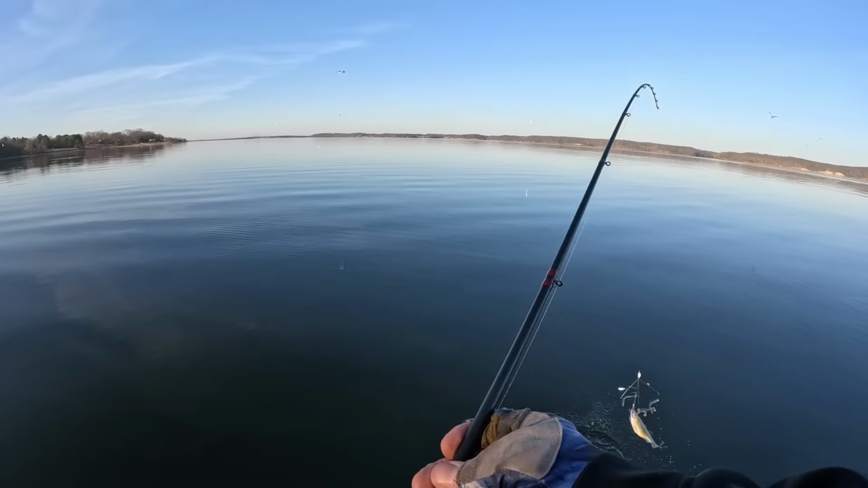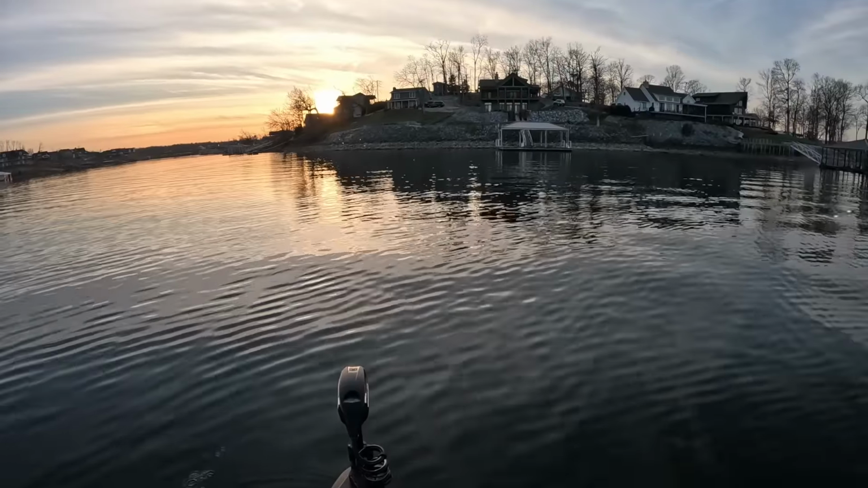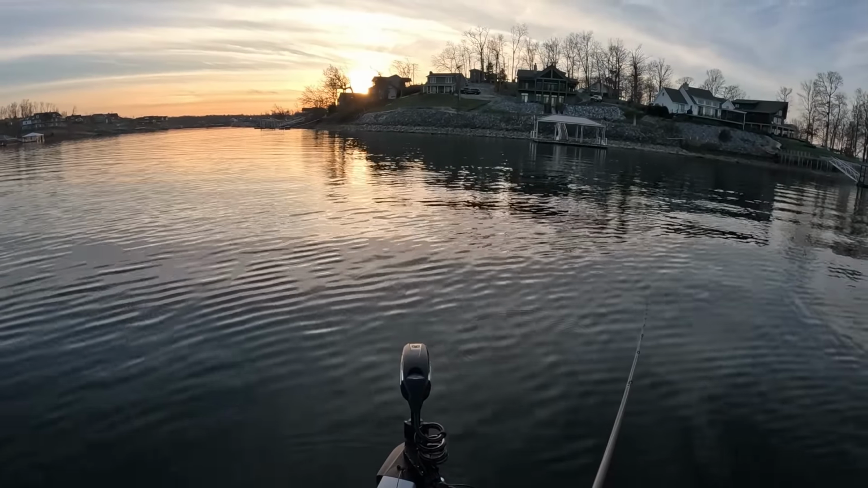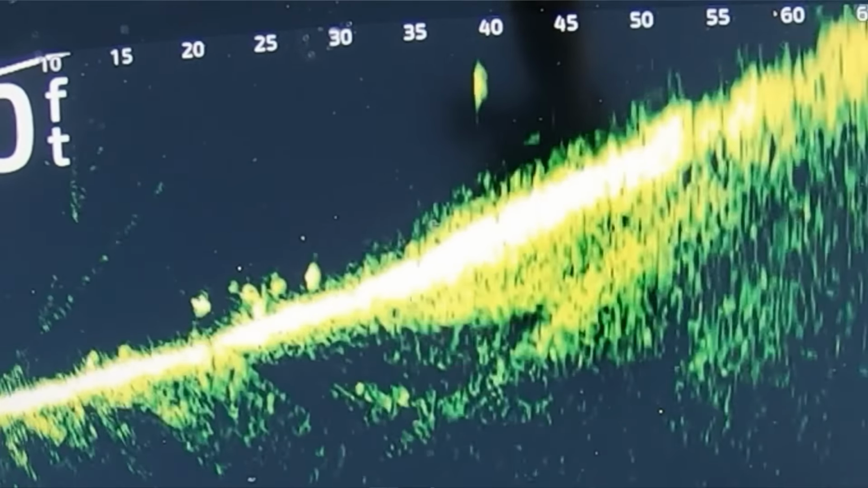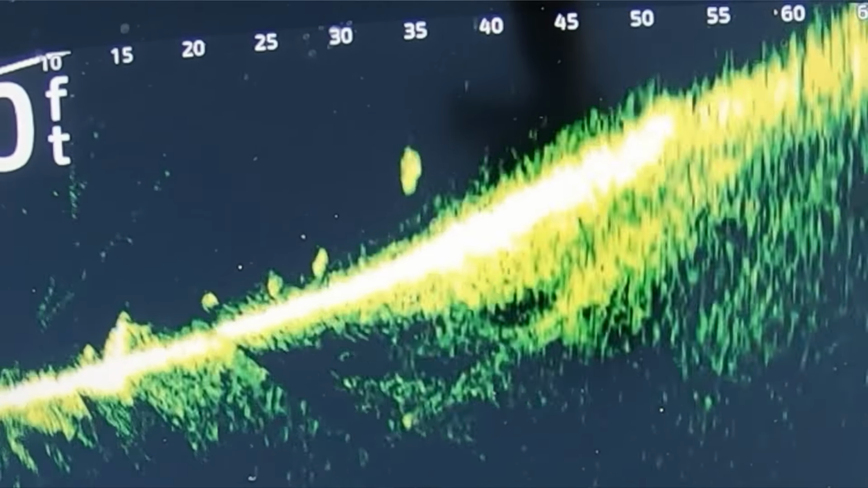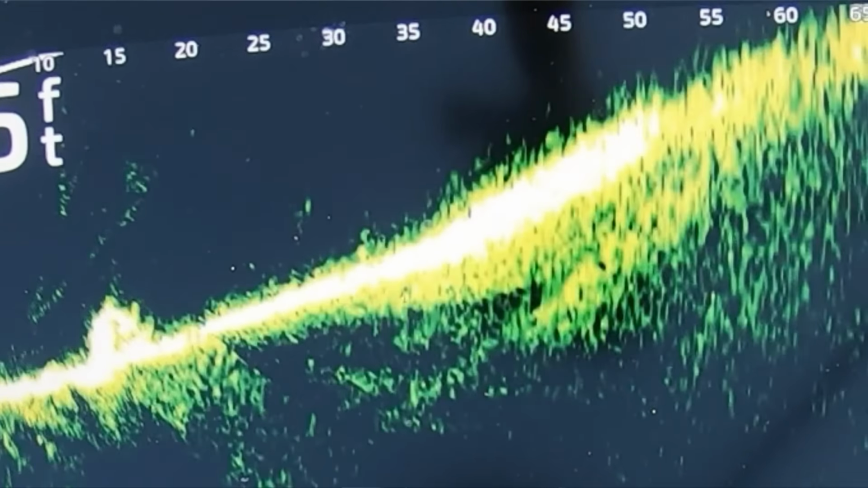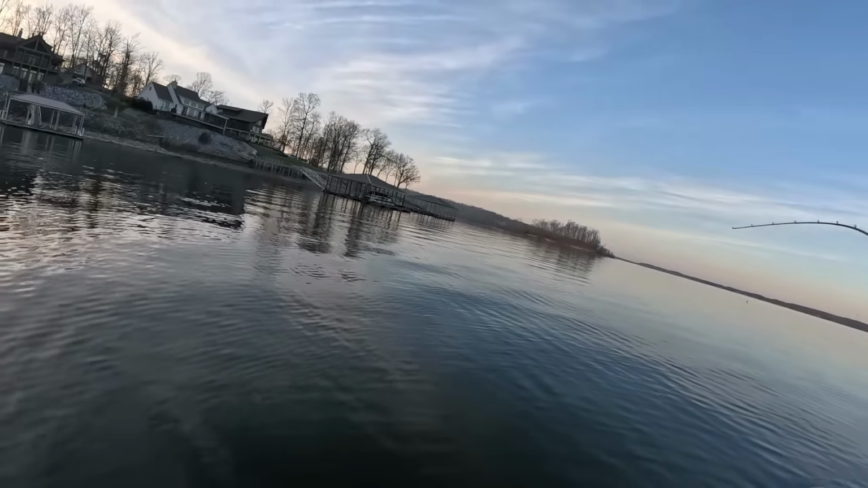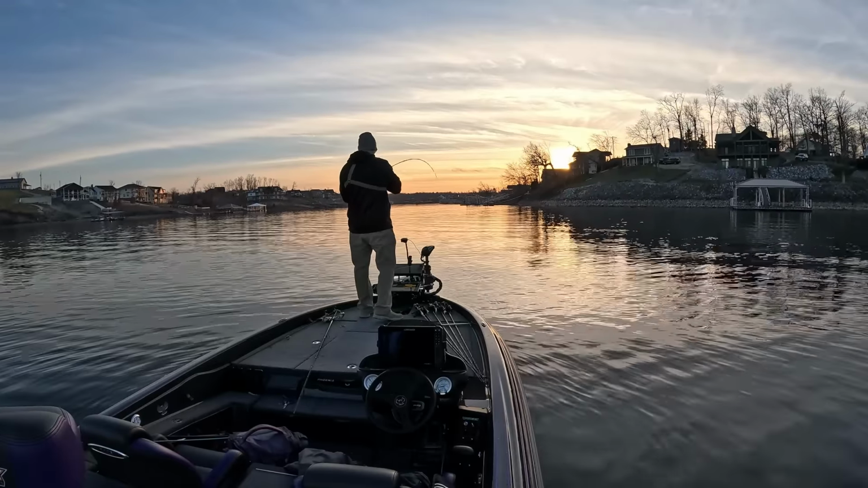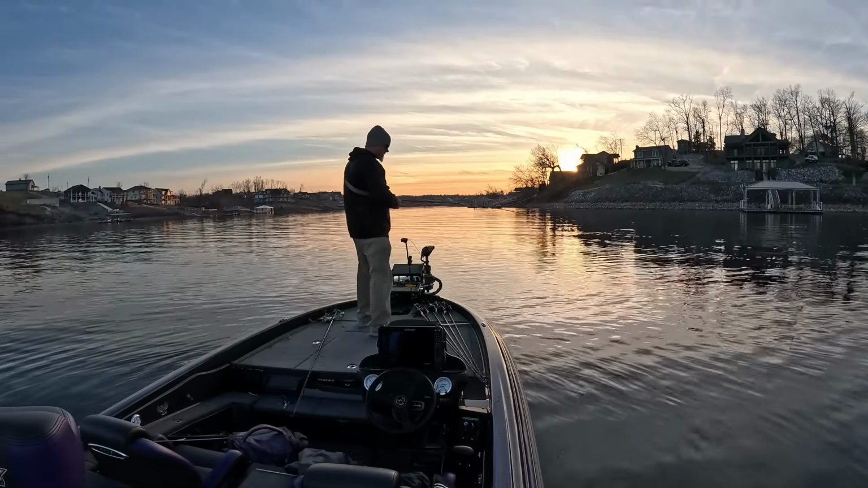Now those are white bass. Crushed it, man.